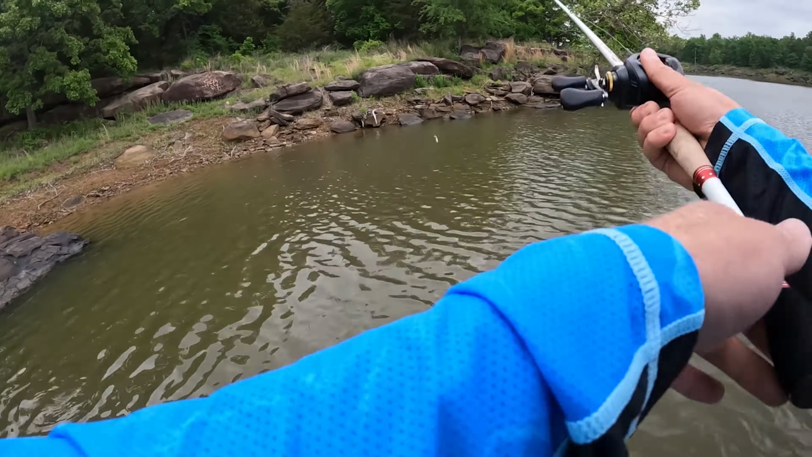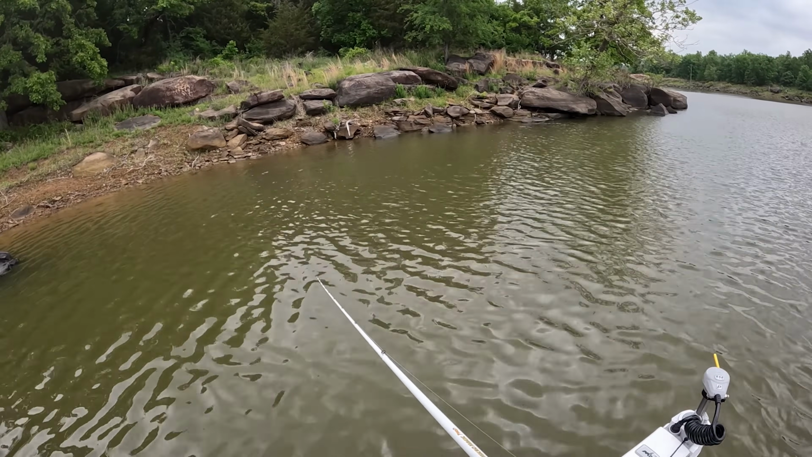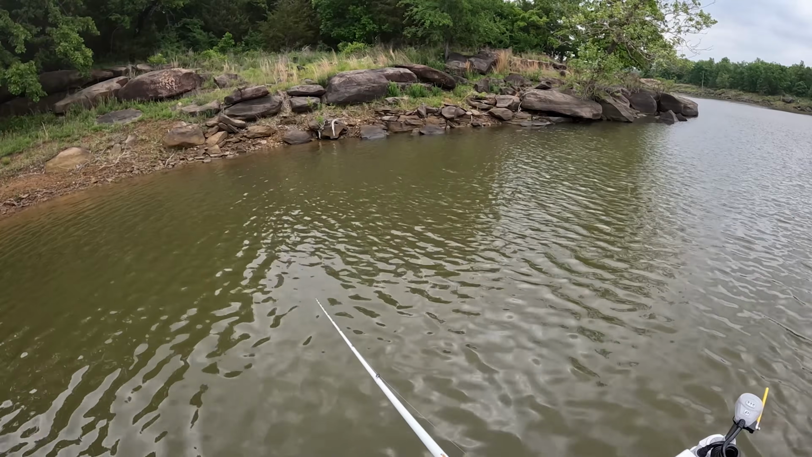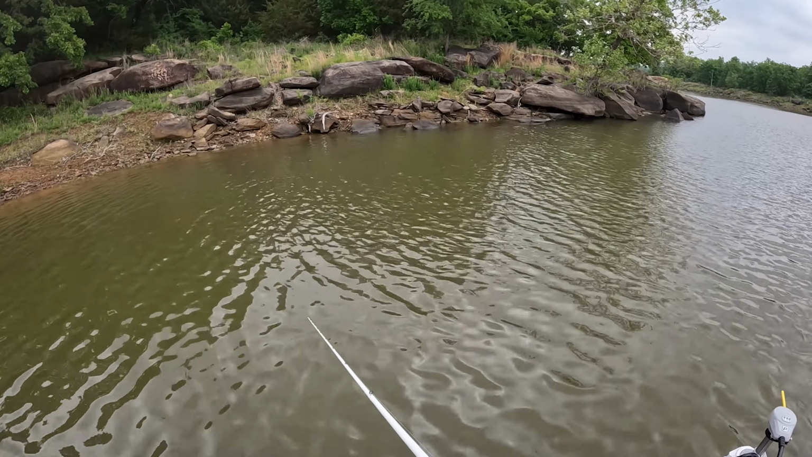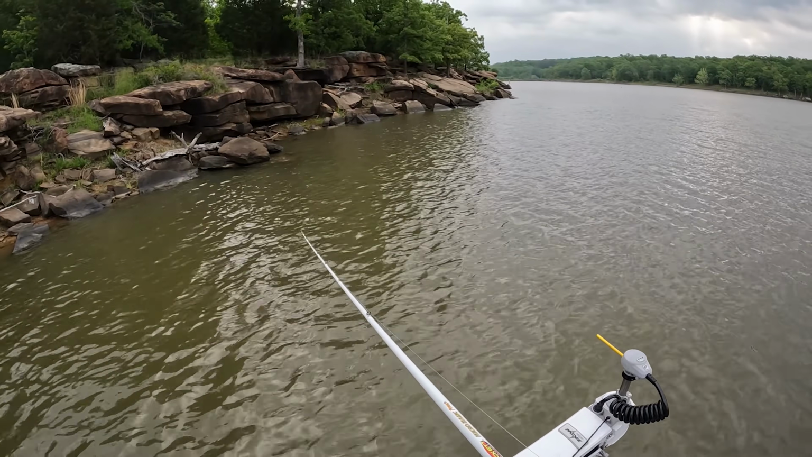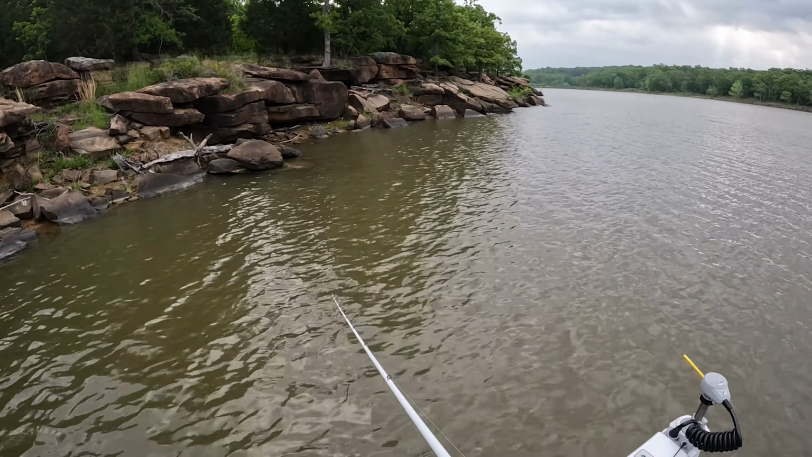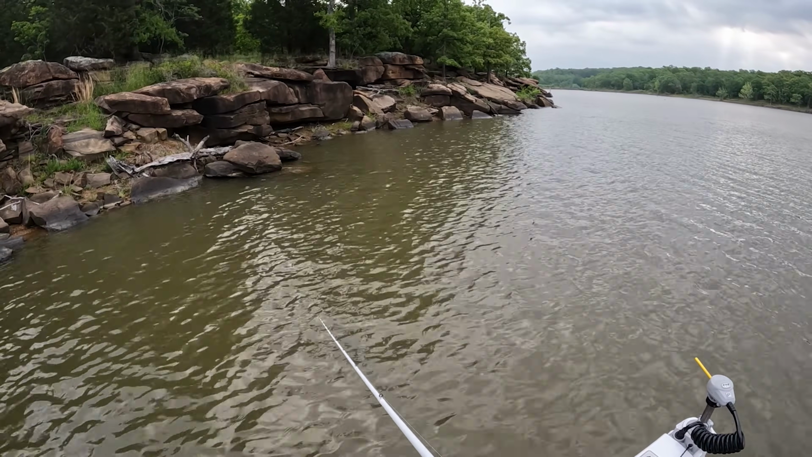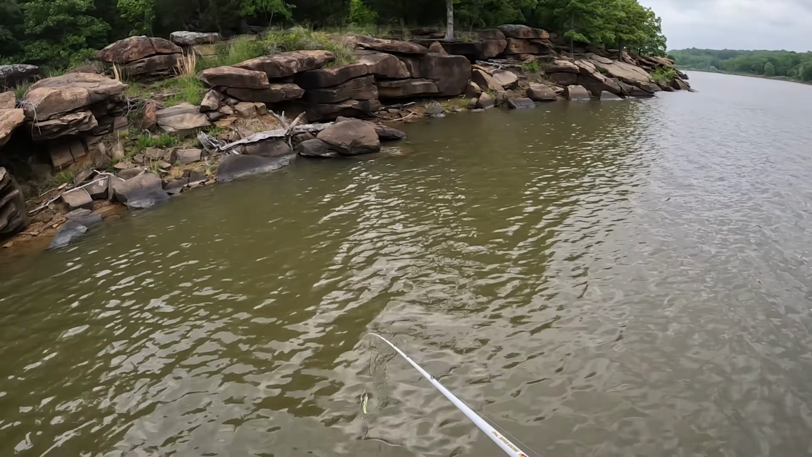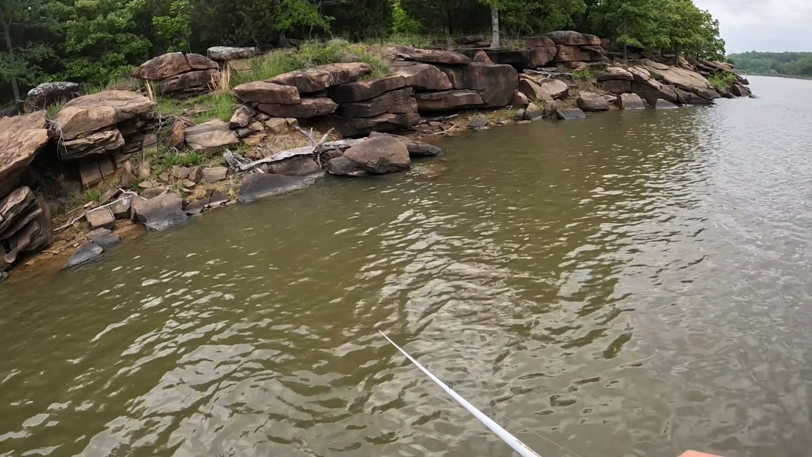So guys, I'm just gonna focus on the shoreline for now. This is the time of the year, especially with this stained water that you got on Eufaula, where these fish should be up and around all this shallow cover. The taper of this bank here, it's moderately steep. So there's plenty of little shelves and flatter areas for a fish to make a bed.